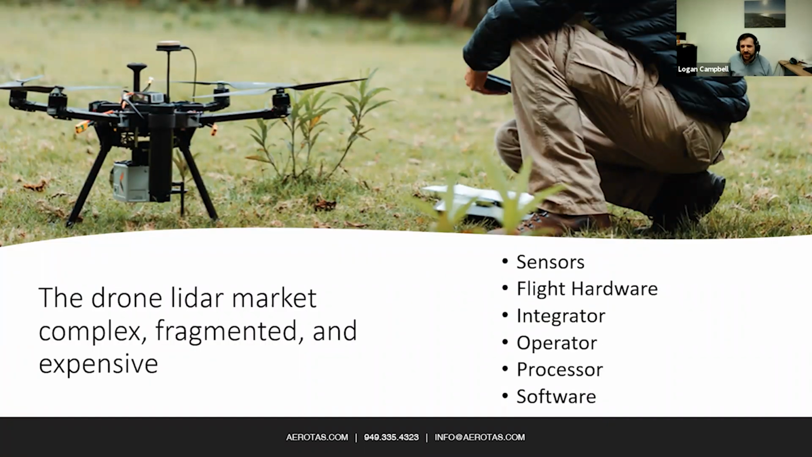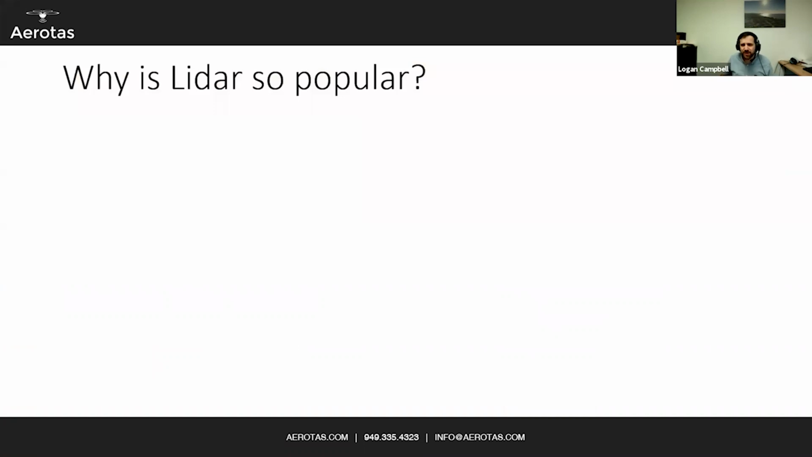It's really complex. So, well, why the heck is LiDAR so popular right now? Why is everyone going out saying, I want LiDAR? Some of you may have even had clients that actually say, hey, I want a survey and I want it done with LiDAR. Well, why are people actually going out and saying this? The first time I started actually talking about LiDAR, I didn't have a good answer for that. I didn't know. So I actually started having to do some research. Why is it that people, including the general public, are so interested in LiDAR?